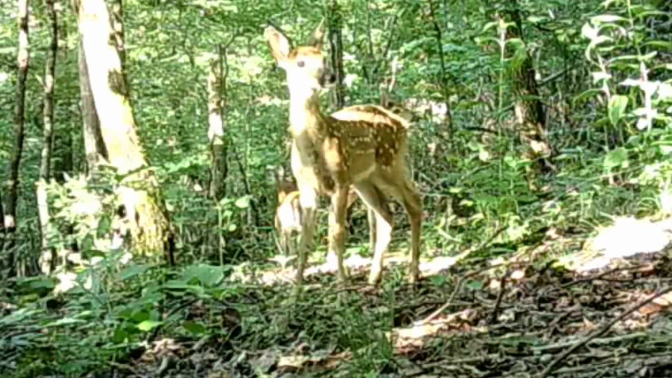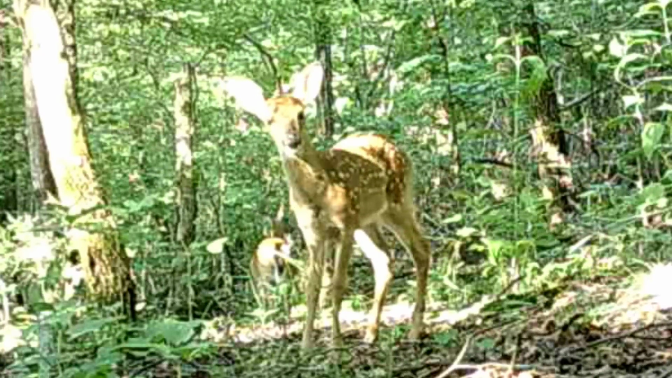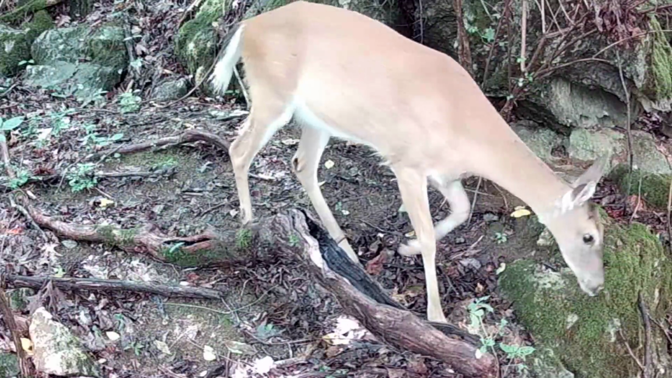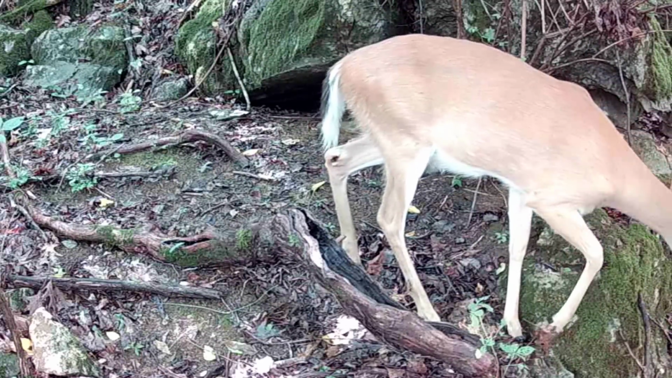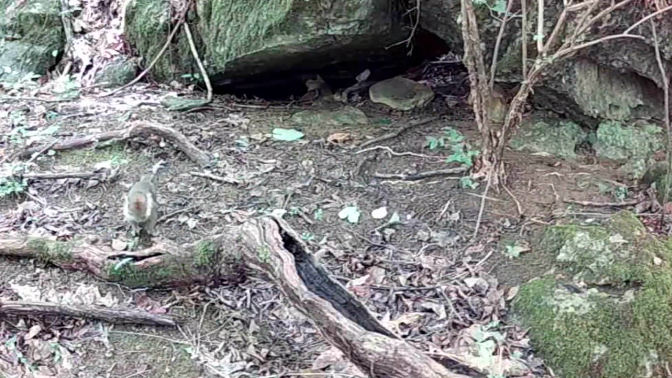And there's the fawns again. Up on the trail. They seem nervous, don't they? But ain't they precious? Learning a new world. And at the rock, there's a doe passing through. No fawns though. They just pass by. There's little Ricky on his perch coming off of it. On a damp day.